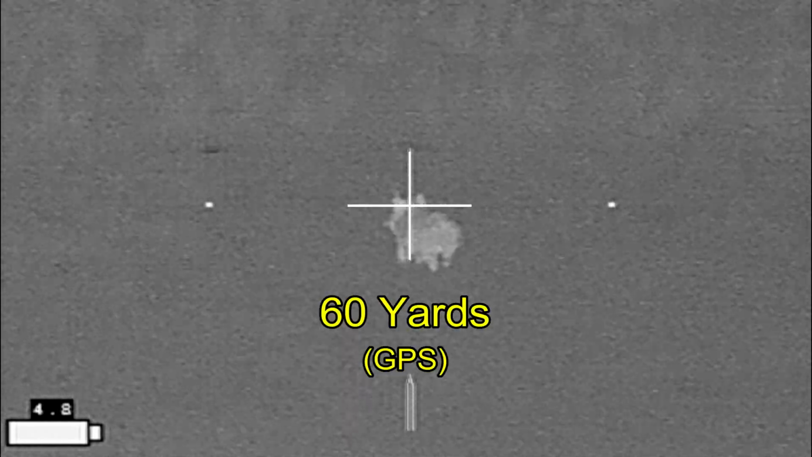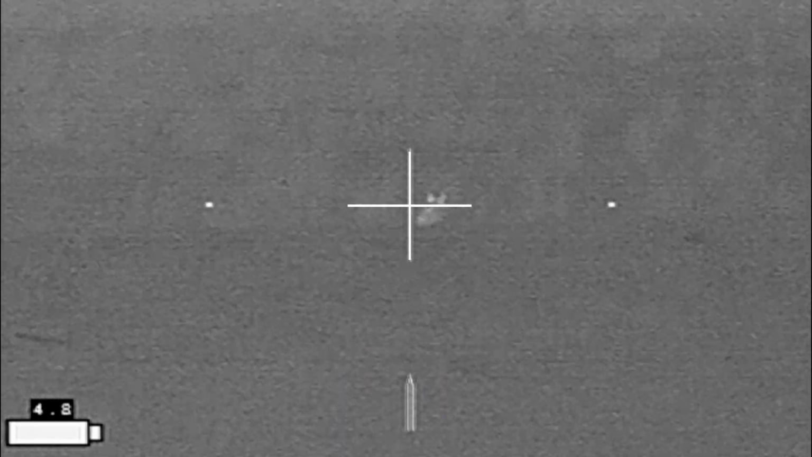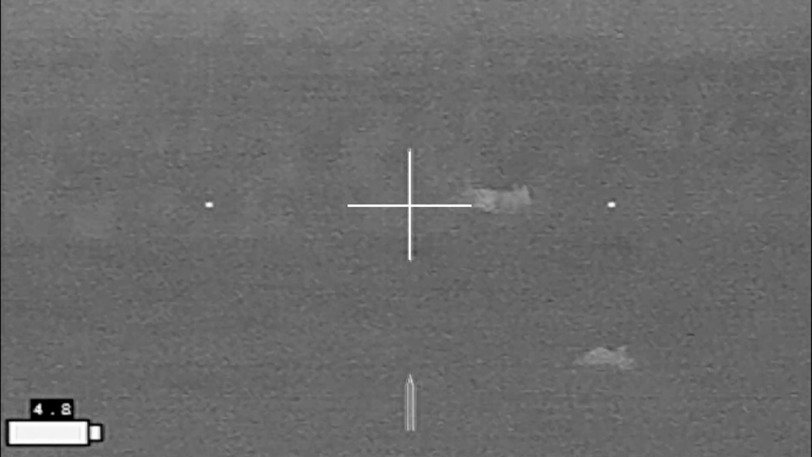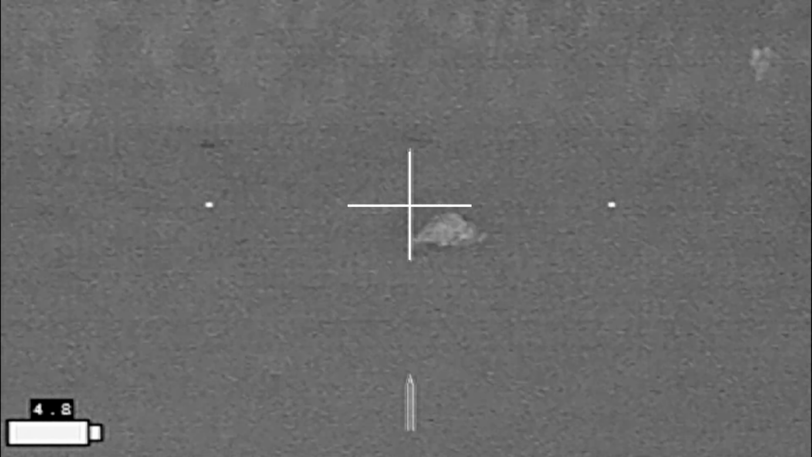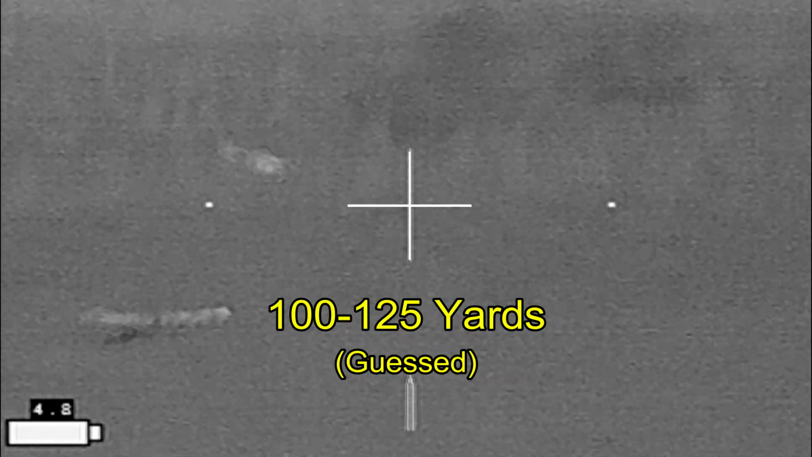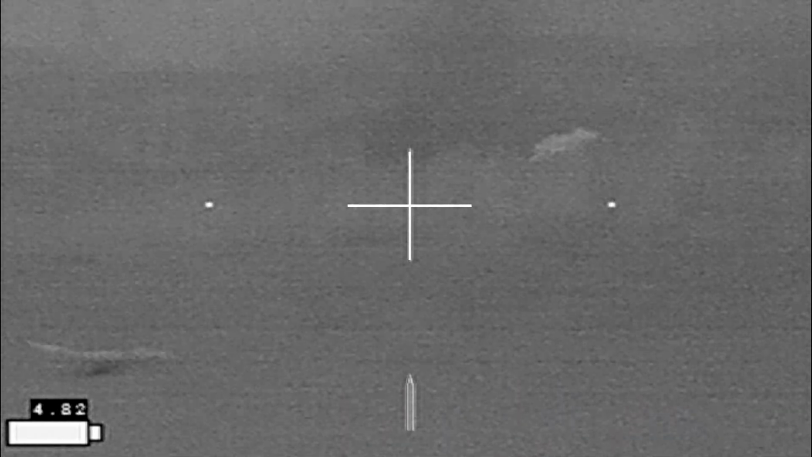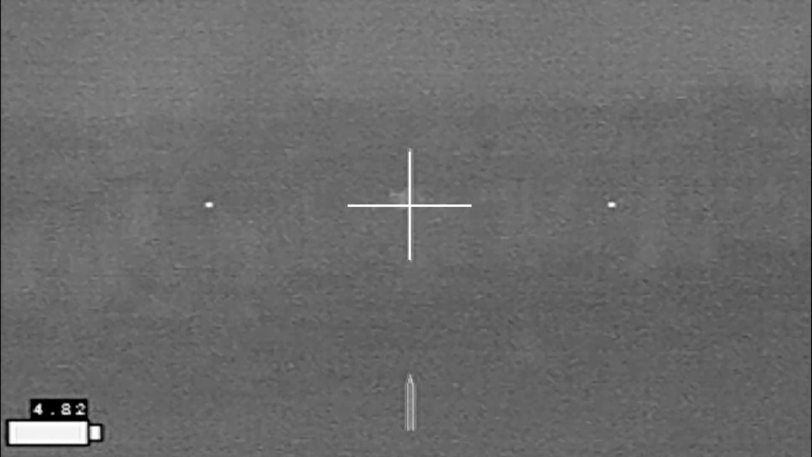And this hog stops and immediately becomes a target. And this next shot was kind of interesting. It was not what I expected. Listen carefully. That was a bump fire? That was indeed a bump fire.